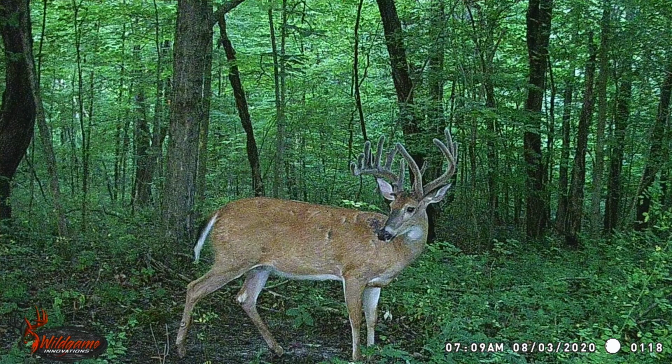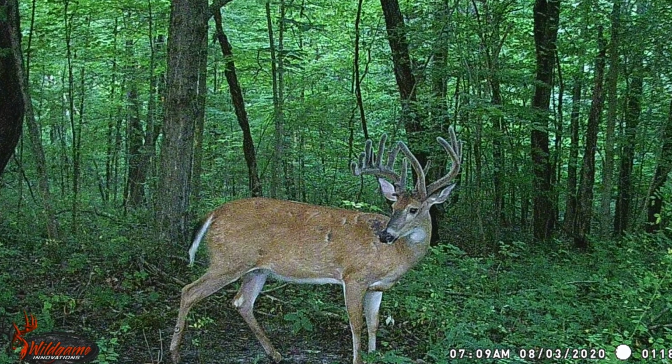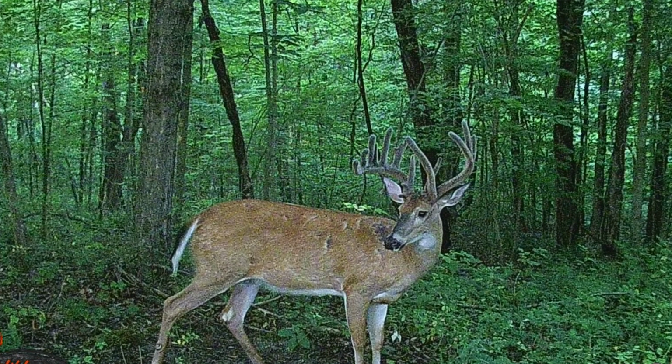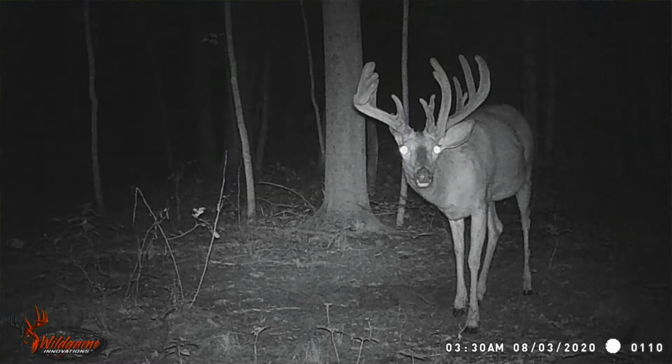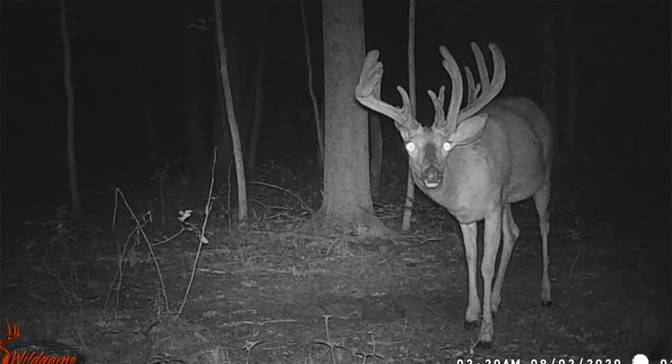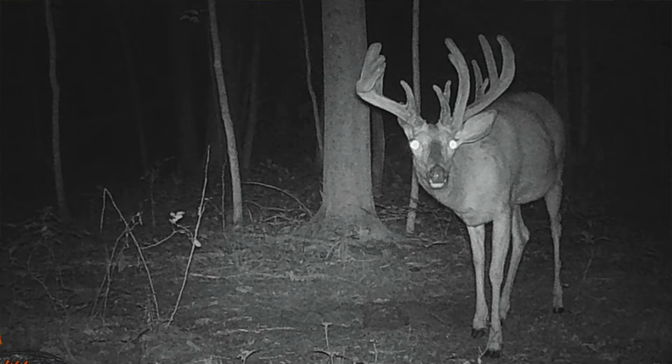So last year, I think he was about a 3-year-old. This year, he's a 4-year-old, which is still kind of young, but he's really shot up into something special this year. Let's go ahead and get some footage. We've got several different pictures and videos that you're seeing now here as we're siphoning through of Mr. Cyclops. And why did we name him Cyclops? Just because he's got that third beam coming out of the front of his head. So, that's a pretty unique feature. Yeah, just called him Cyclops.